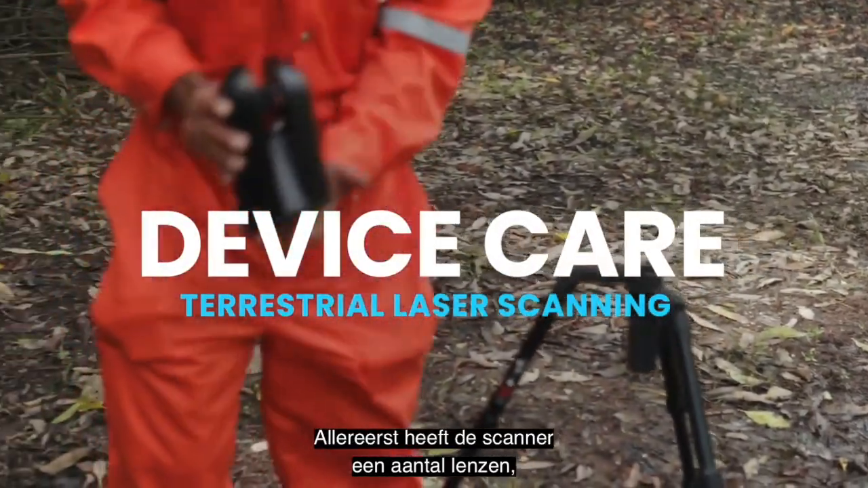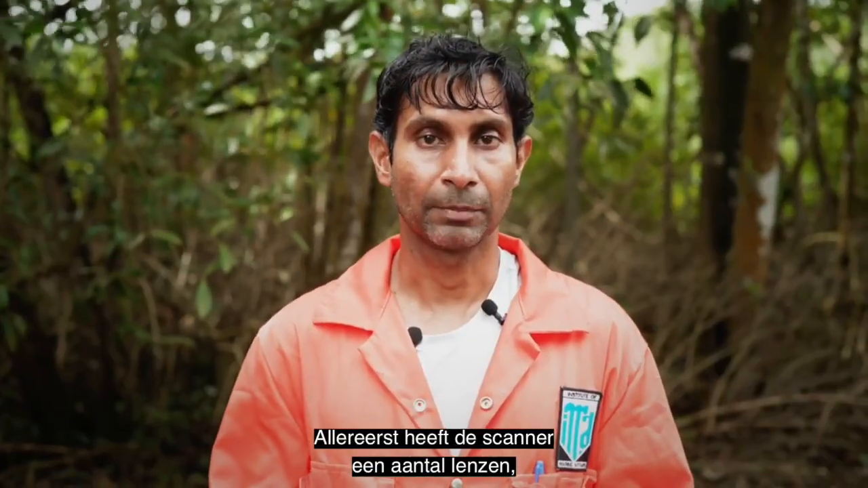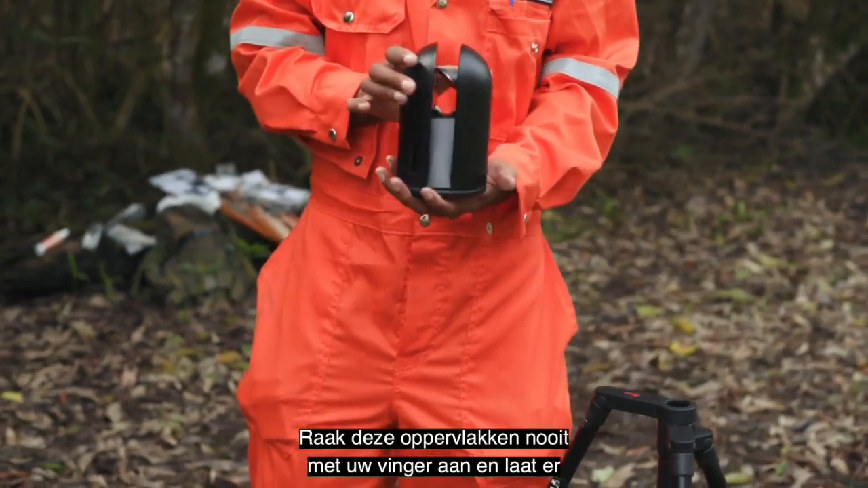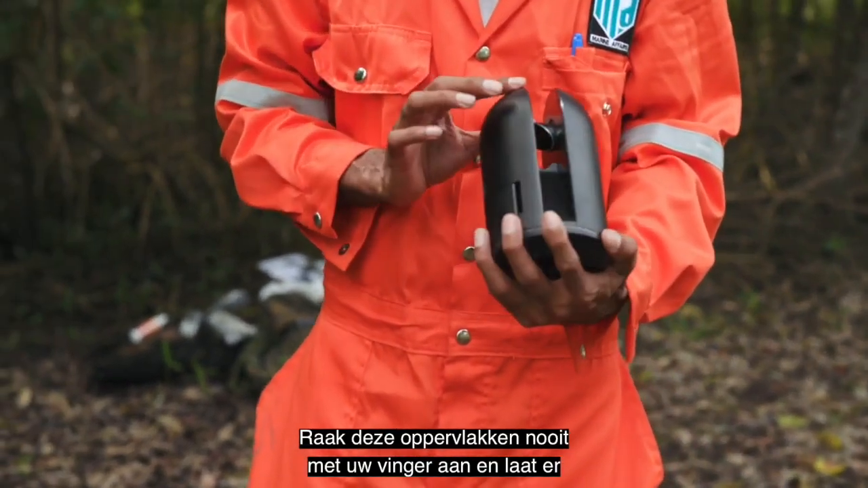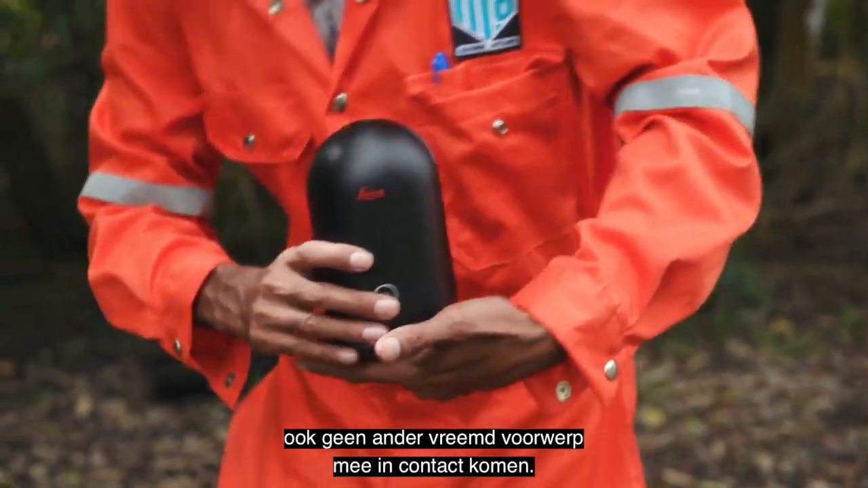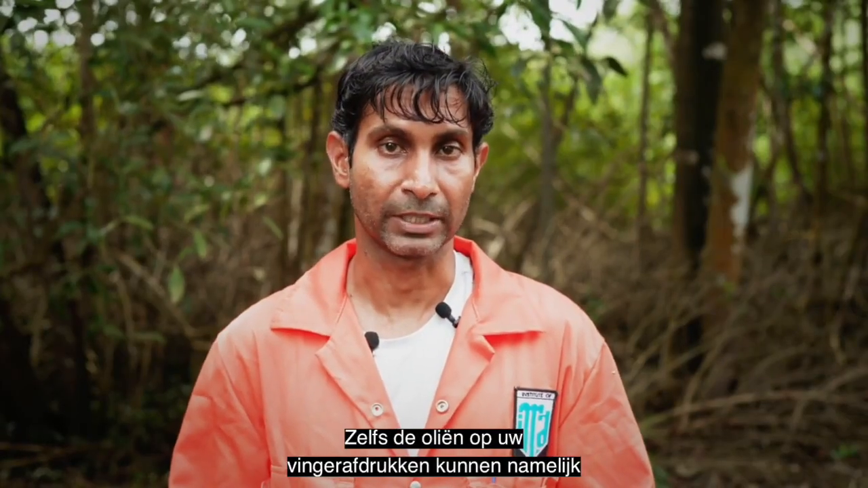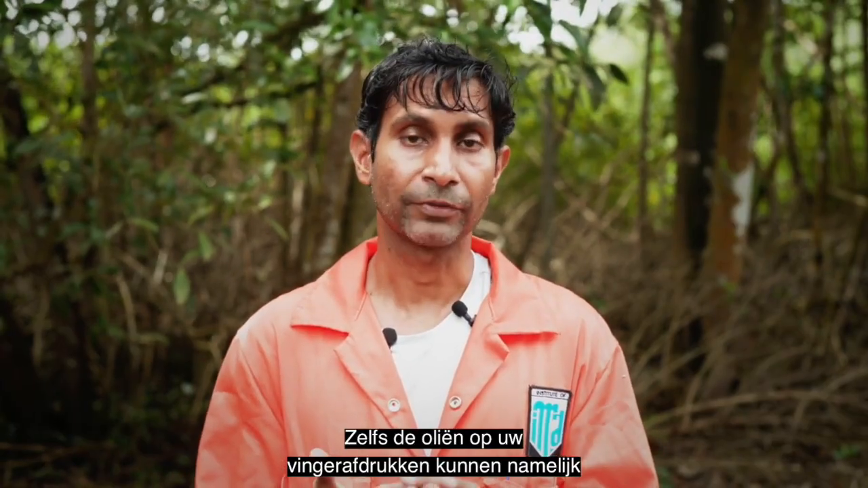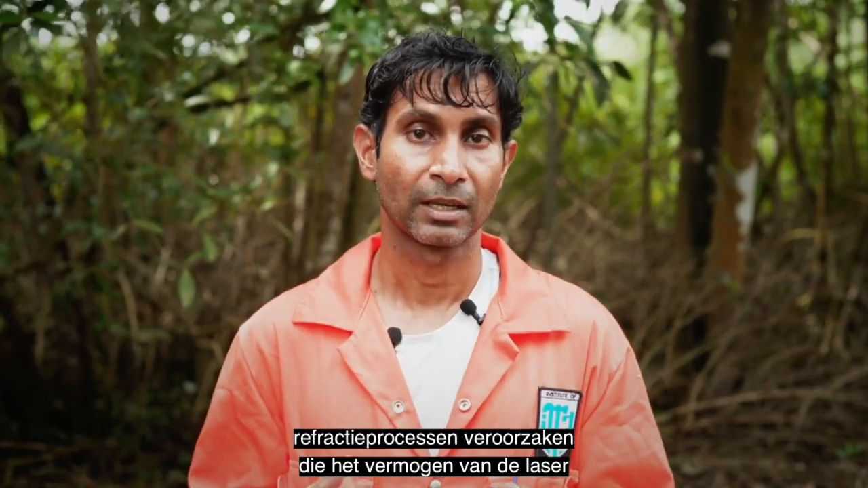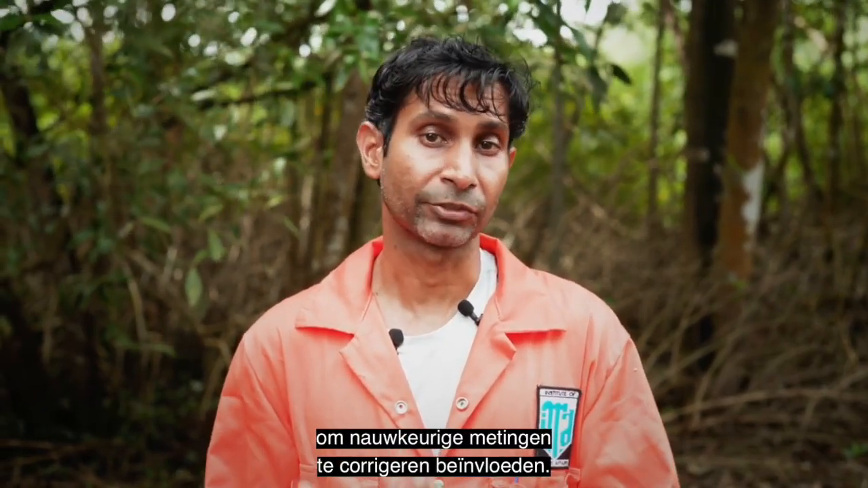First of all, the scanner has a number of lenses as well as the laser shield and mirrors. You should never touch those surfaces with your finger or let any other foreign object come into contact with those surfaces, because even the oils on your fingerprints can result in refraction processes which impact the laser's ability to collect accurate readings.